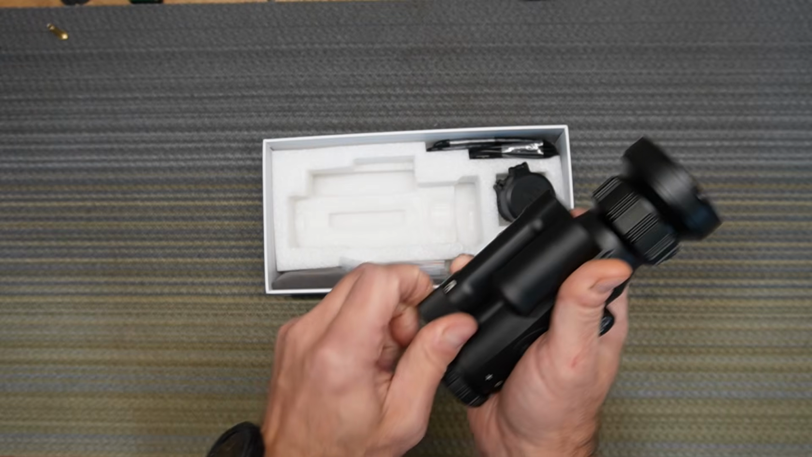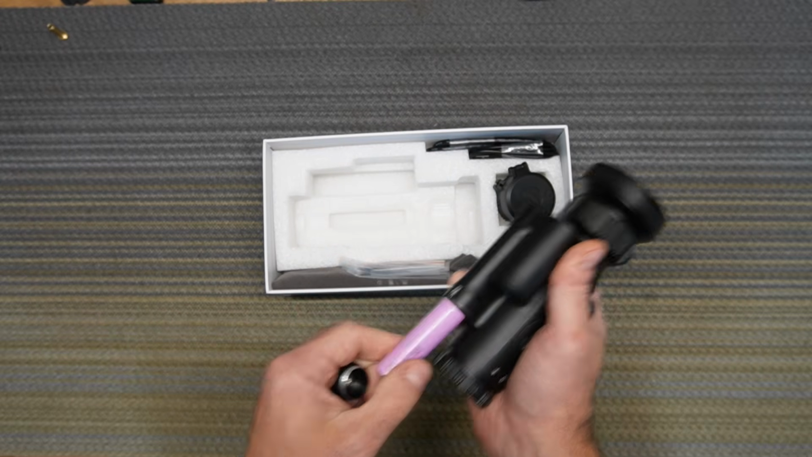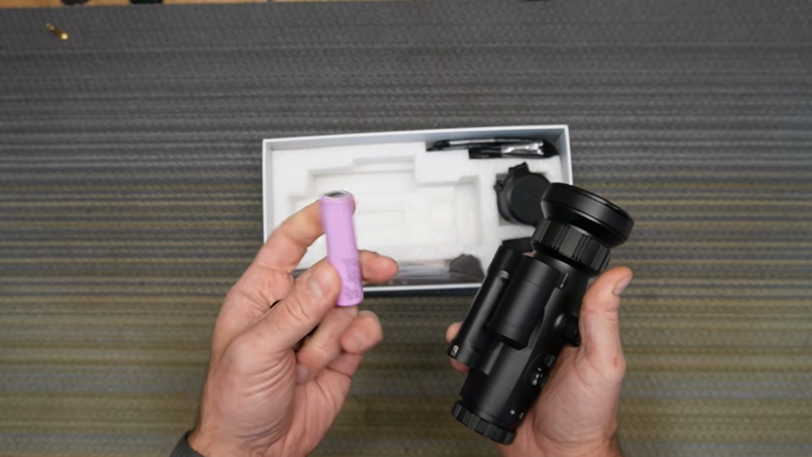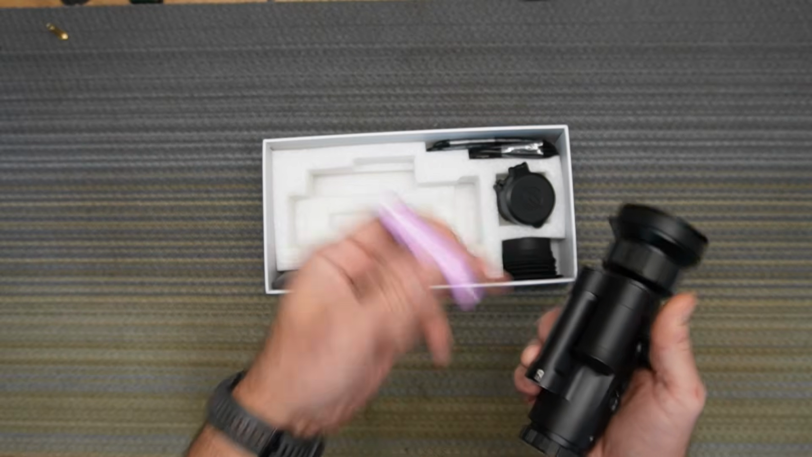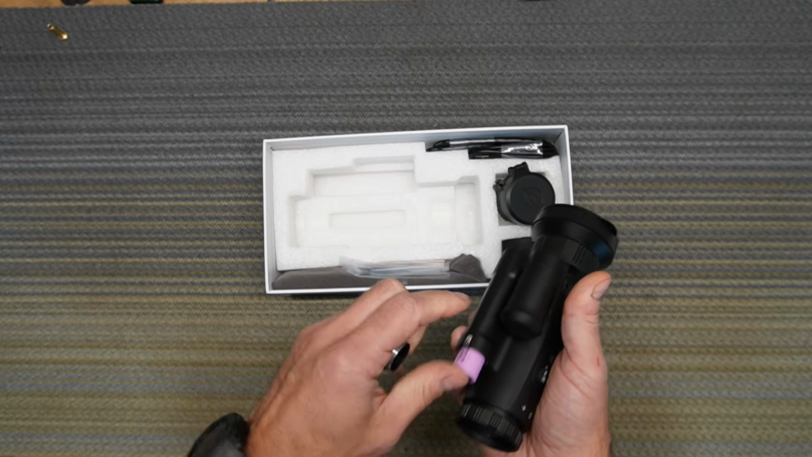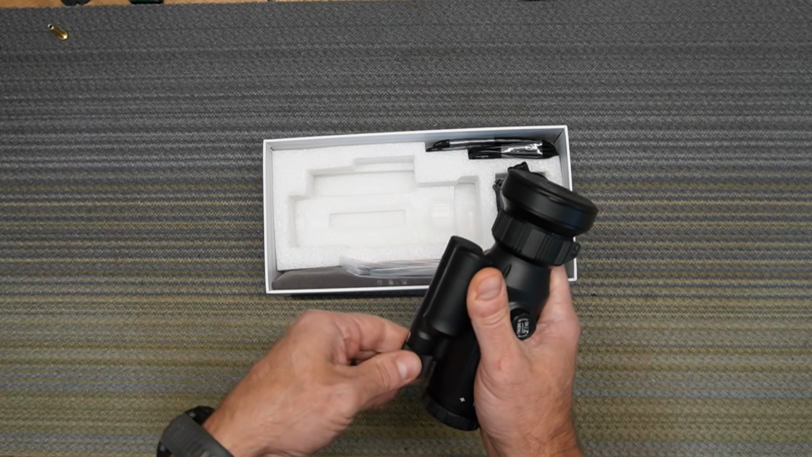This is a removable battery. That's another thing that's very important to me, because I don't want to be out there in the field and run out of battery, even though it's a 5-hour lifetime on this battery. You can bring 5 of these with you and you can hunt for 24 hours non-stop. One thing that it doesn't come with is a charger.